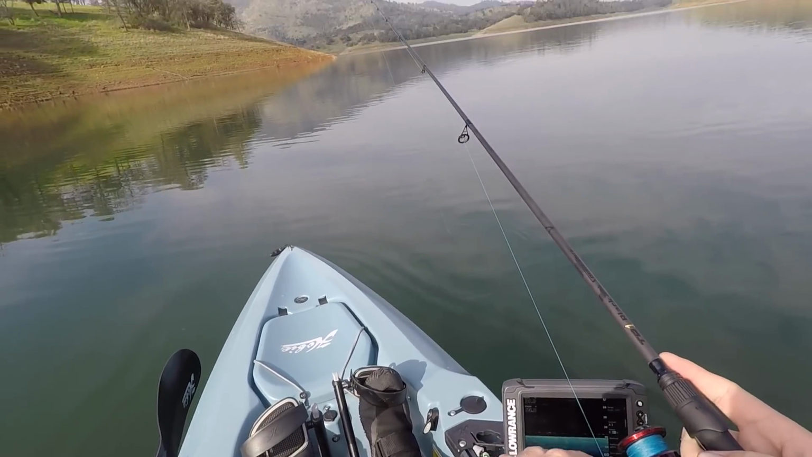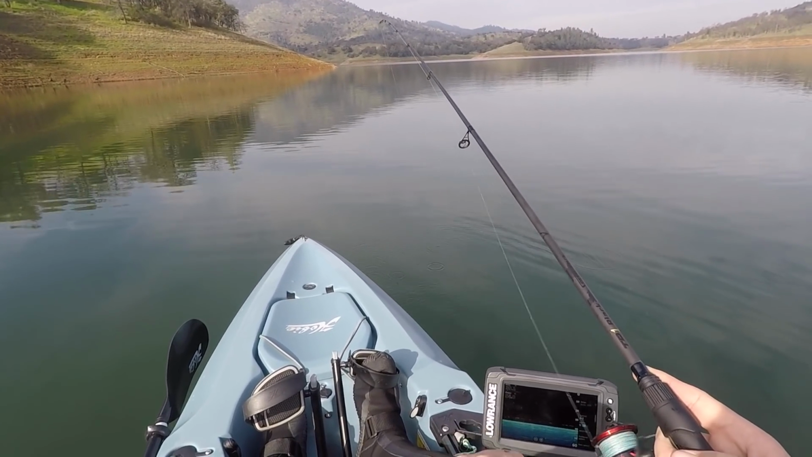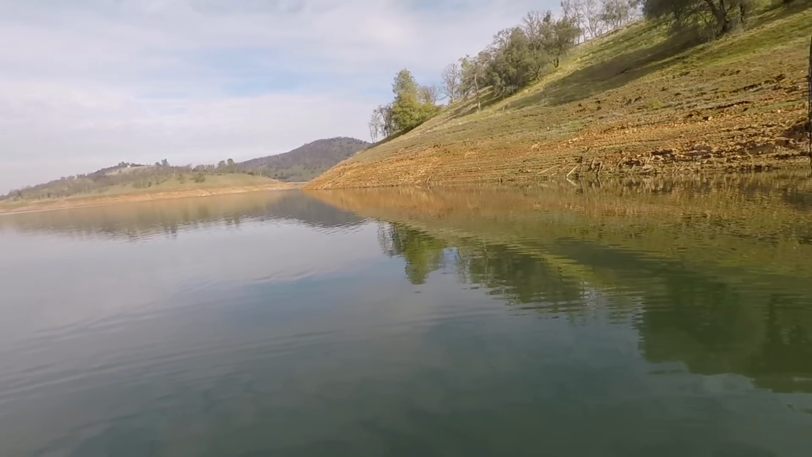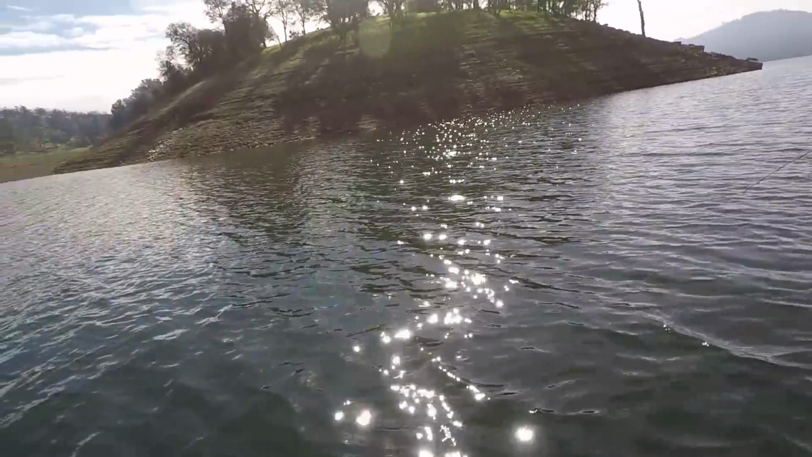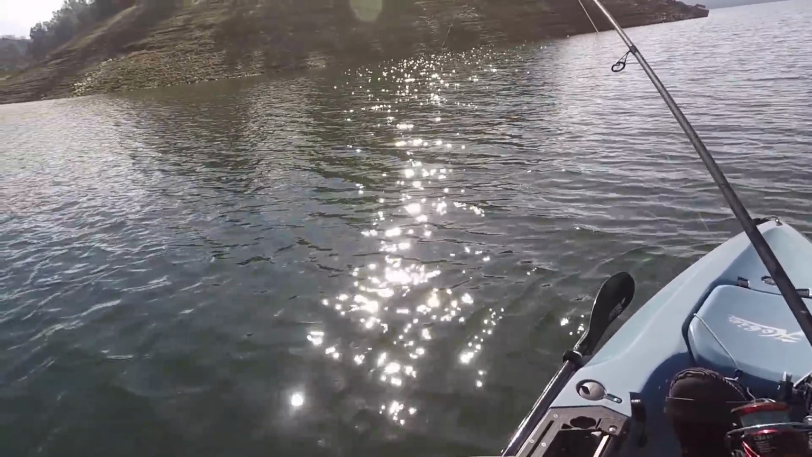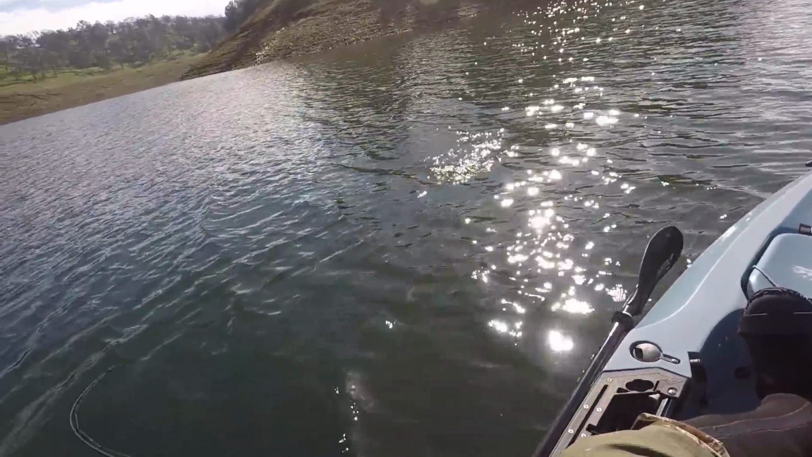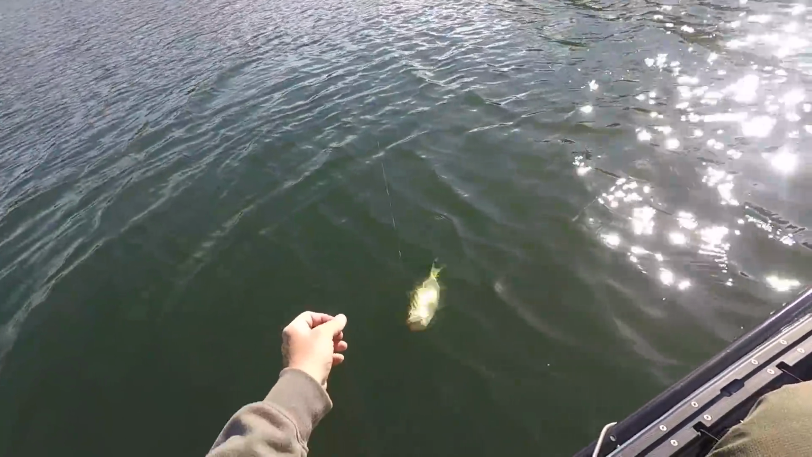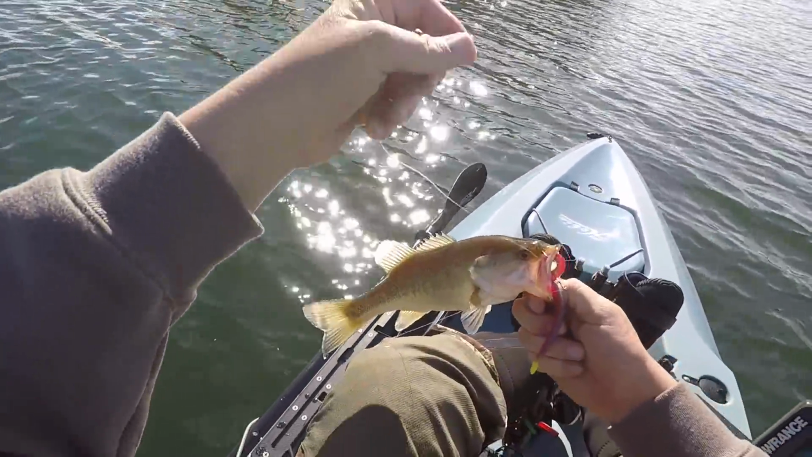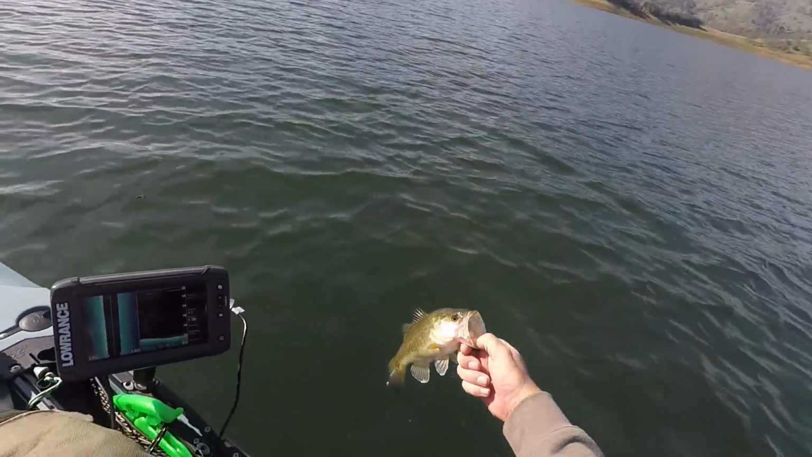Ooh. Gotta check my bait. That felt like a fish. Maybe just a rock. There we go. In about 55 feet of water. This guy's feeling small. Yeah, he's a little dude. But it's been a while. Little guy.